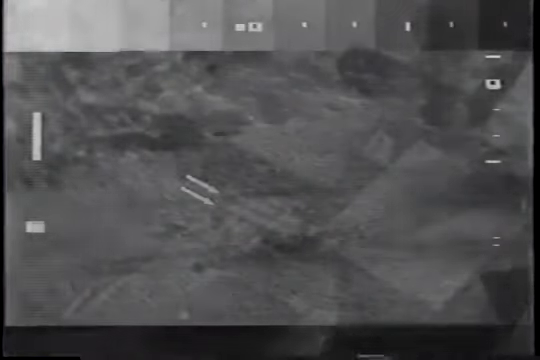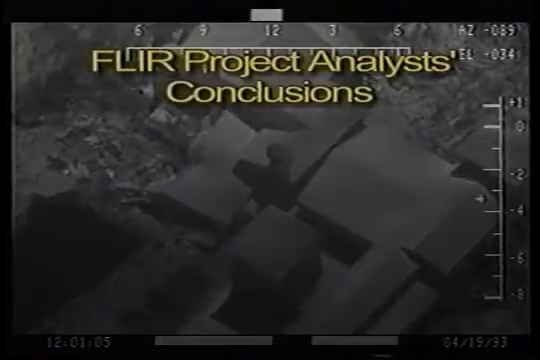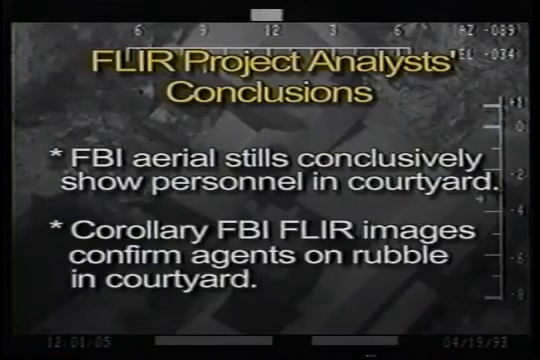After comparing still photos and FLIR footage shot at Mount Carmel with similar imagery produced by the FLIR project, the photo analysts found that there were comparable human figures in both sets of material. Based on these observations, the FLIR project photo analysts concluded that the FBI stills show personnel in the courtyard at the back of Mount Carmel during the time of the flashes seen on the FLIR tape. Corollary FLIR images also confirm that there were agents in the rubble in the courtyard.